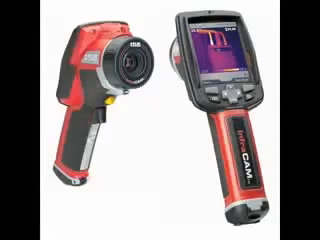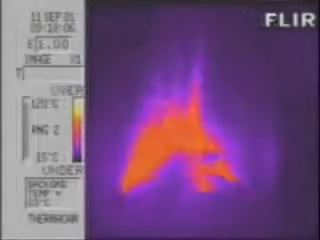This is Carol Simiengo. On September 11, 2001, she was near the World Trade Center working for Jersey Infrared Consultants and happened to have a FLIR infrared camera which she used to take these two pictures of the World Trade Centers before they collapsed. The first picture doesn't show much because the temperature scale on the camera was set too low. This thermogram was taken 10 minutes after American Airlines Flight 11 slammed into the North Tower.